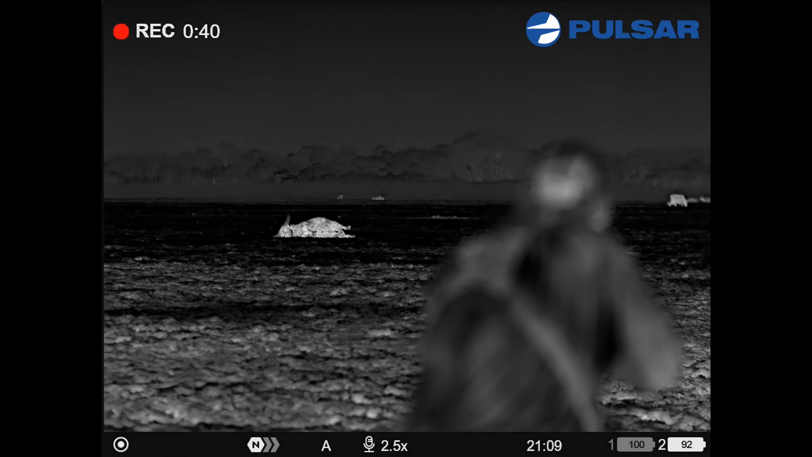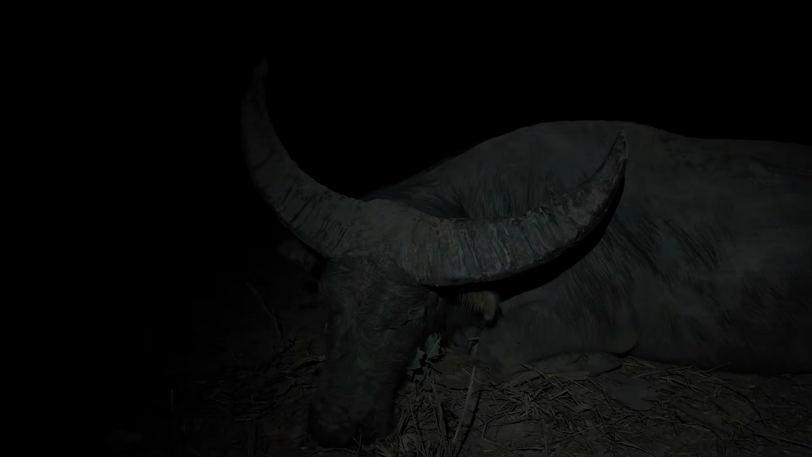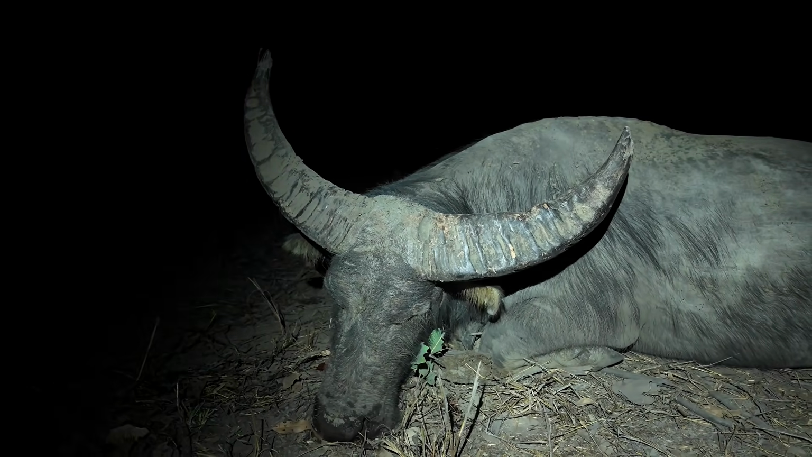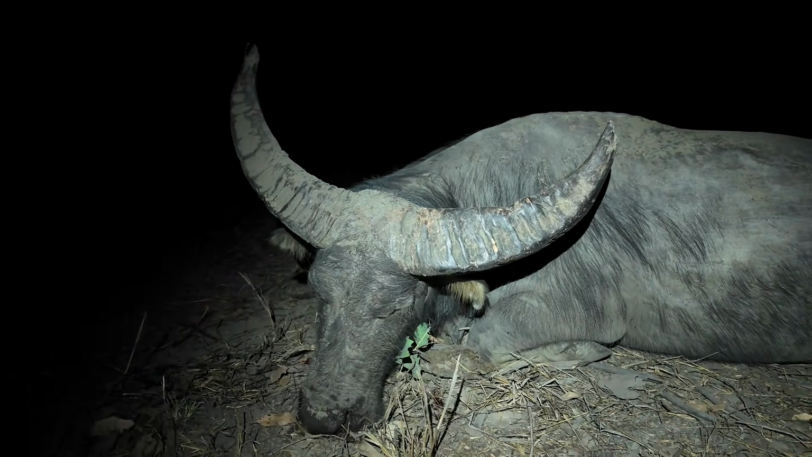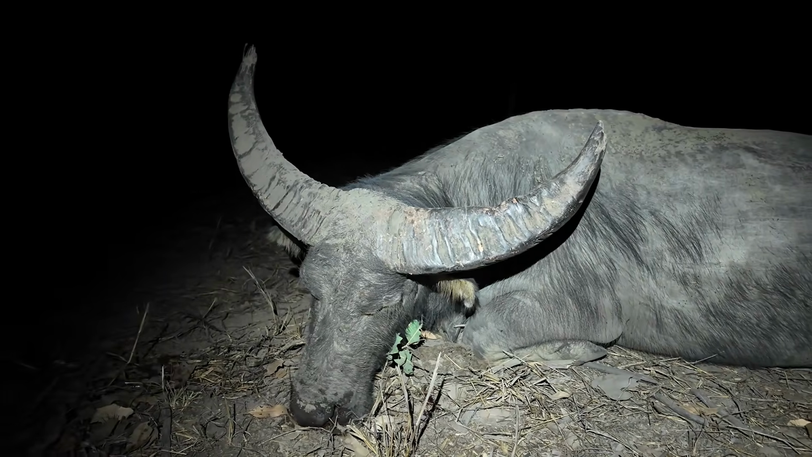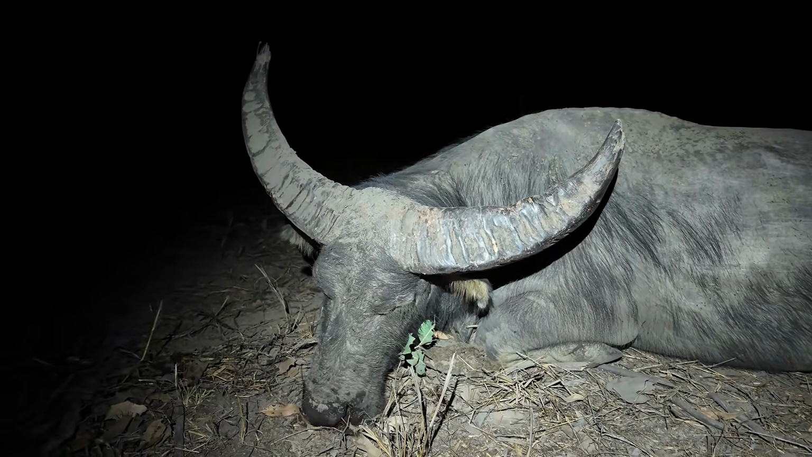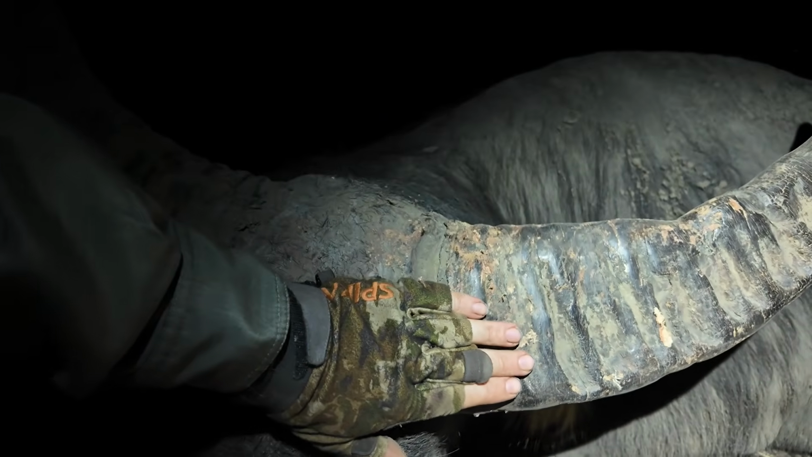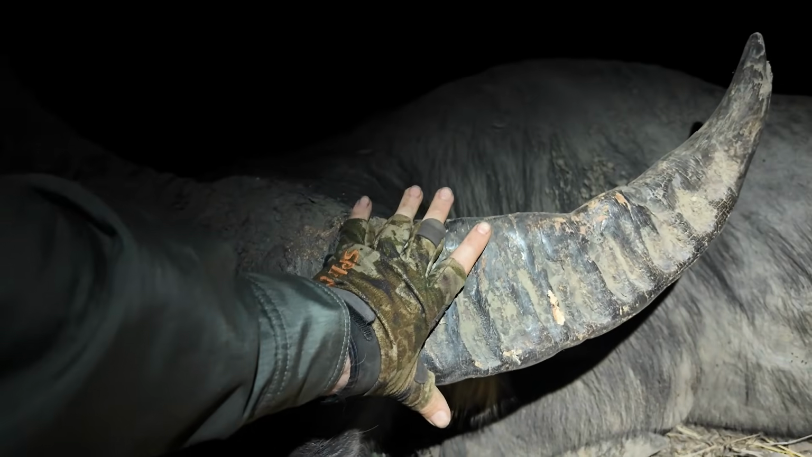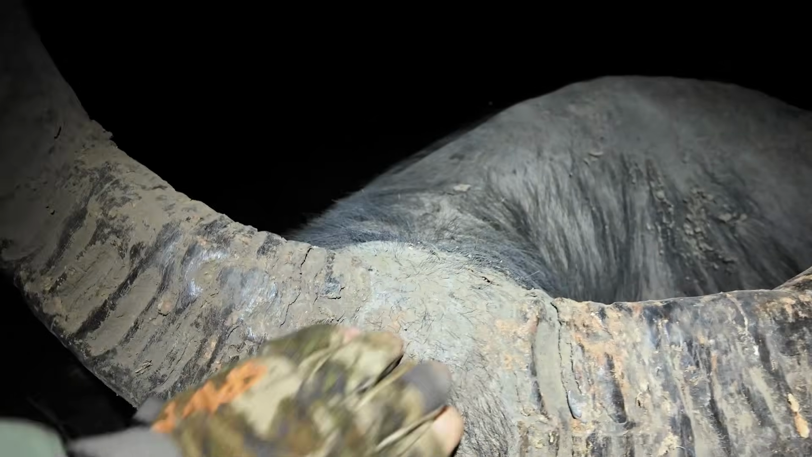He didn't like that. Nice. Bucket's just decked this really nice bull. Super heavy horns on him. Awesome animal. Nice to get that down. Another one with a 308 in the ear hole. They certainly don't like those rounds going in there. Stuffs them up big time. Look, there's a hand width on that horn there. Look how thick that is. Heavy. Look, that's across. Hard in there.